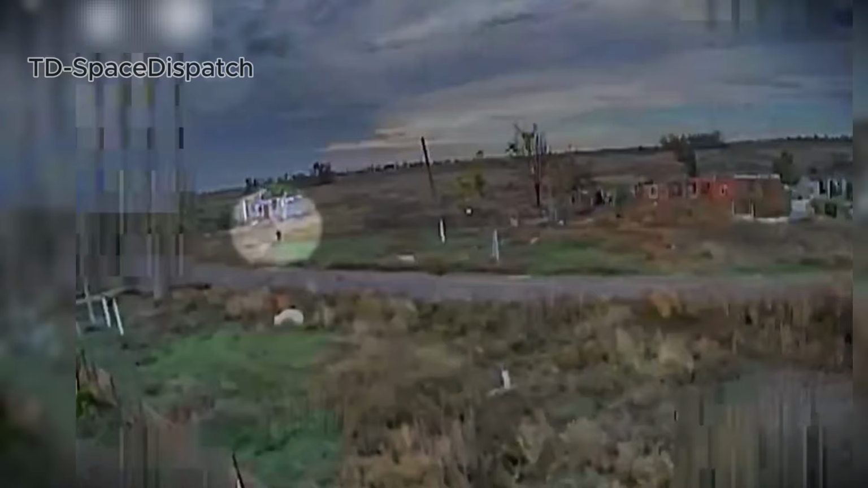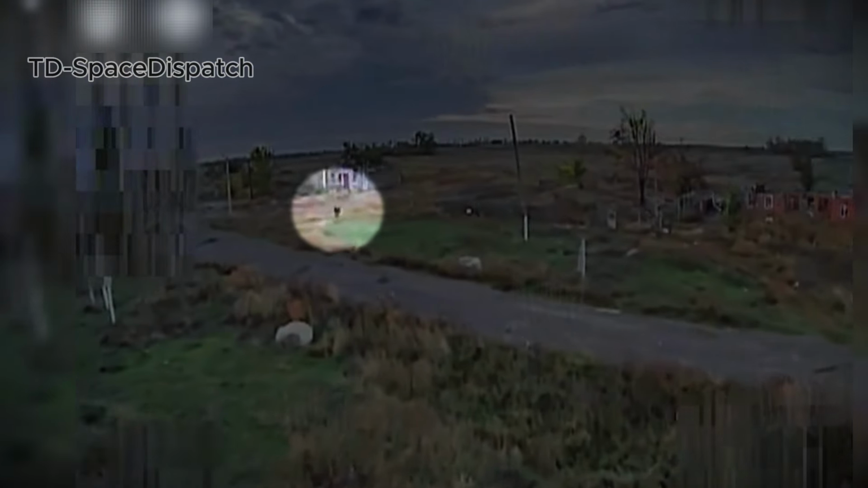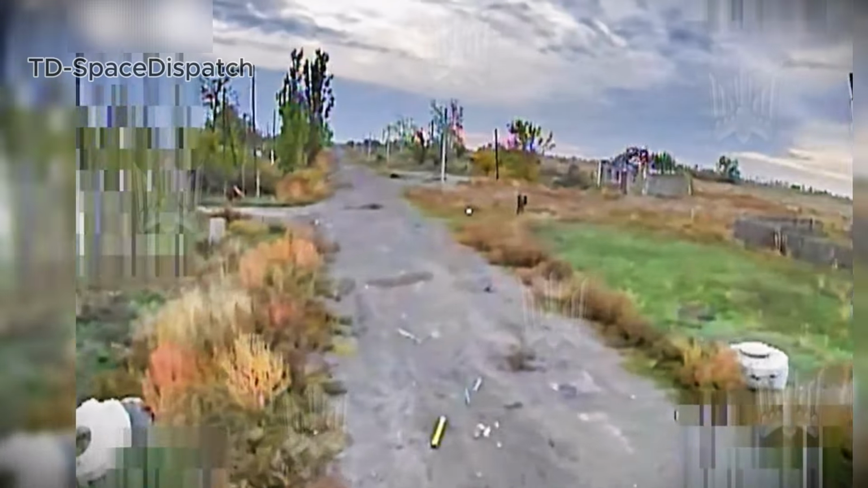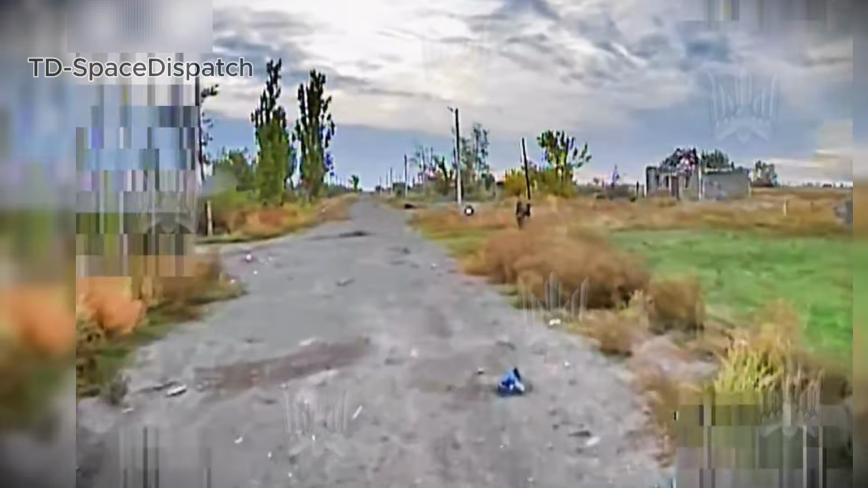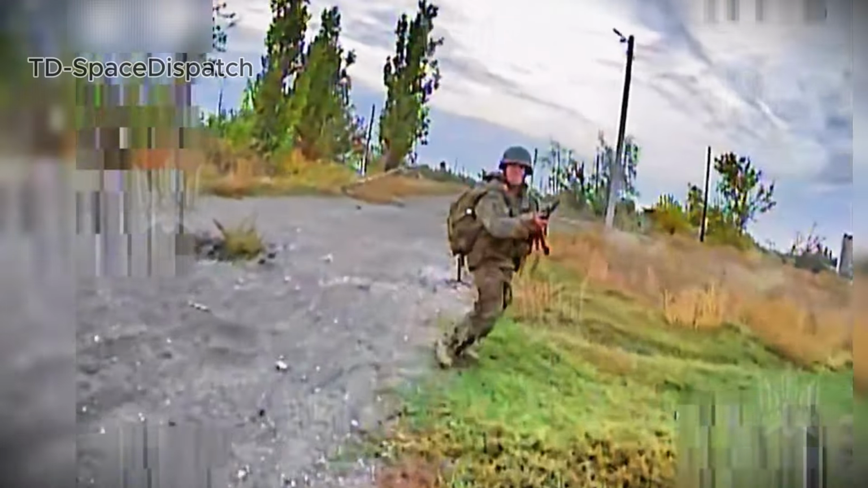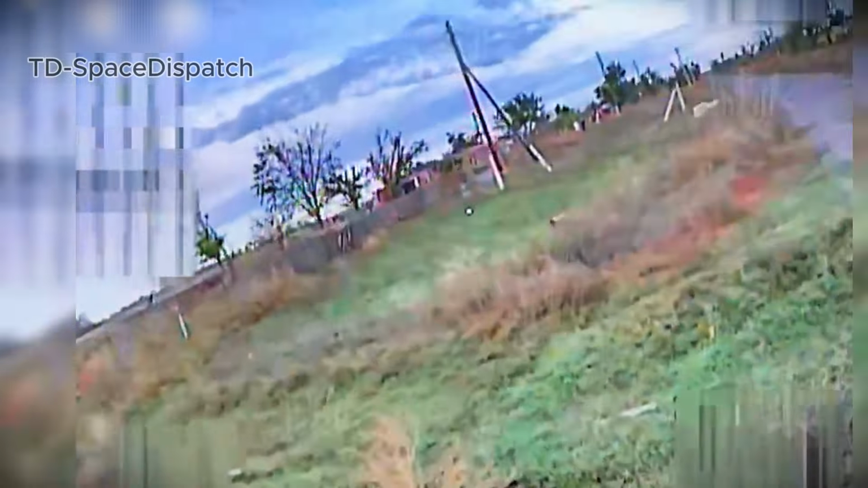Near the cemetery at Chervony Lyman, a lone Russian soldier walked along a dirt path, slow and weary, unaware of what followed him. As he reached a crossroads, a Ukrainian FPV drone appeared, diving from above. The first approach missed by inches, circling back to adjust.